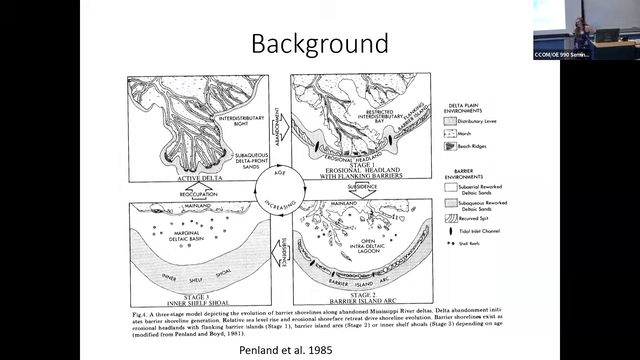This is an early model of delta collapse and kind of what happens once the delta system is abandoned. So this was first published in '85 by Penland. But it's still a very important, very reasonable thing to apply to the Mississippi Delta system. Basically, you're going to start in the top left corner up there with the nice active delta. The delta lobe is abandoned. The river system moves further away. For whatever reason, you've taken up accommodation space, sea level dropped, what have you.